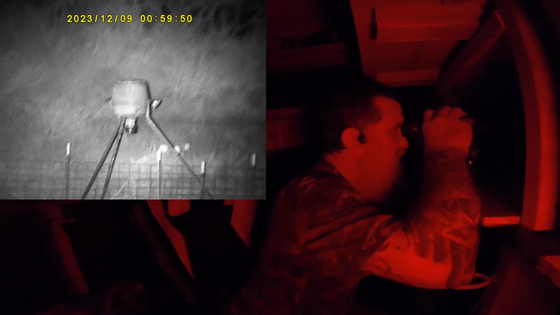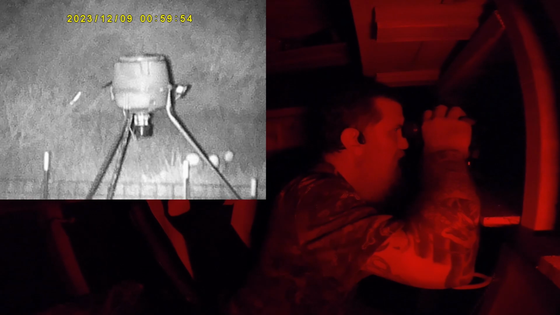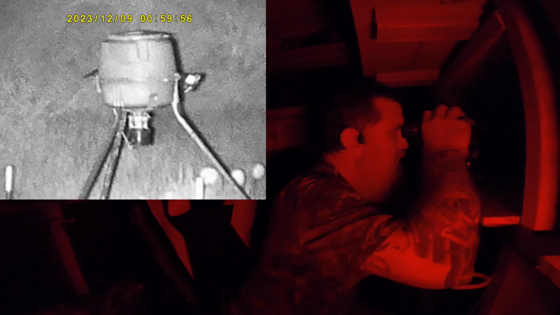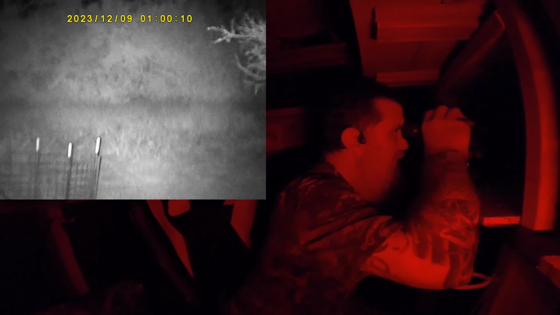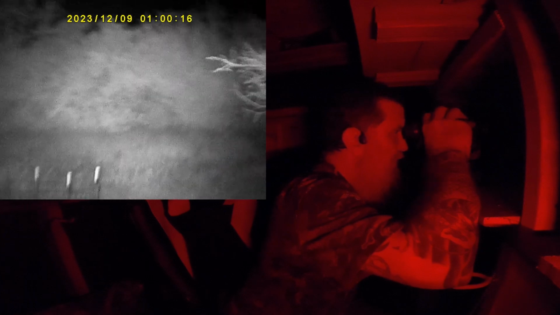And let me zoom in once again for you. That's 1 power, 1.5, 2, 2.5, and 3. So you will notice that the zoom is digital zoom, so it does get a little noisy. But man, at 1 power, that's phenomenal. If I didn't have that tree line there, I could probably see a good 300 yards or so.